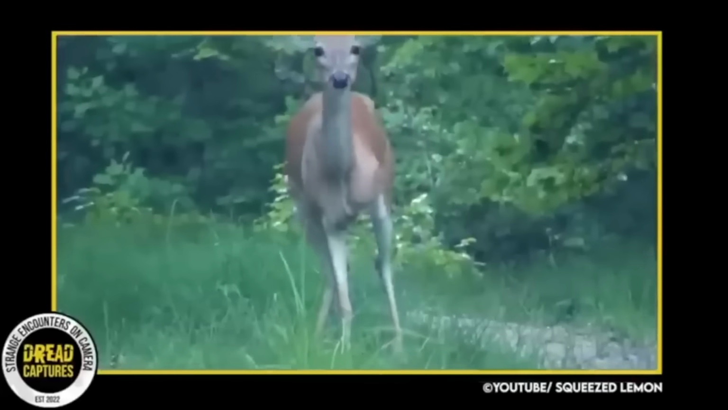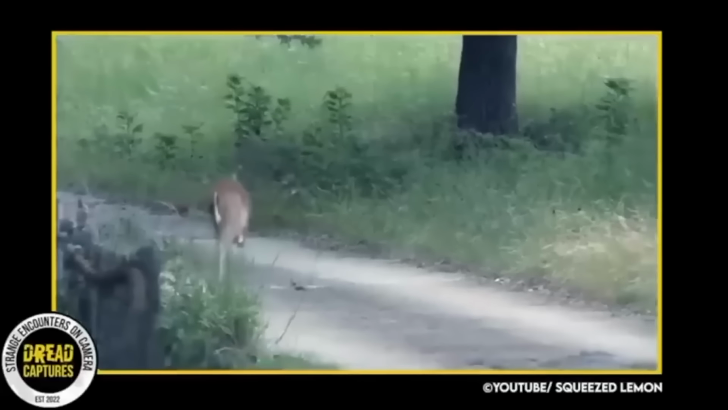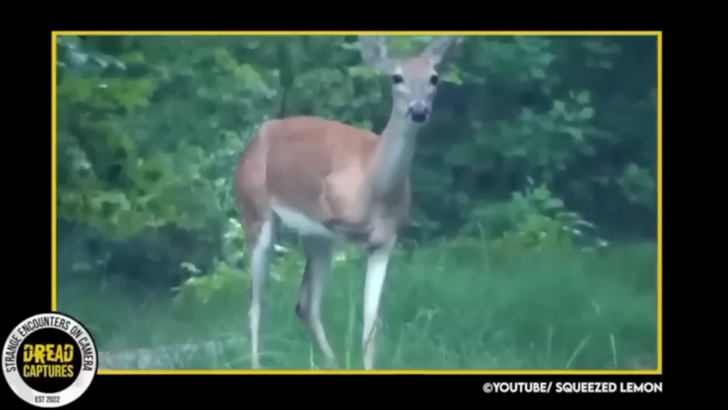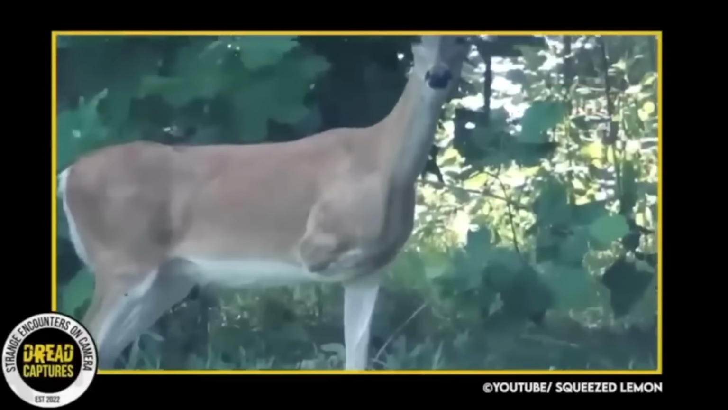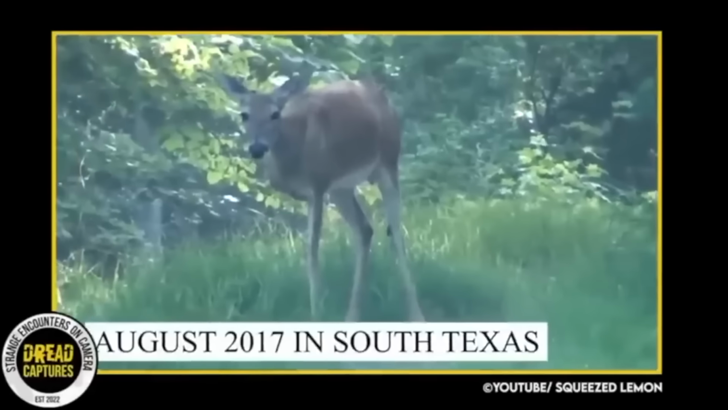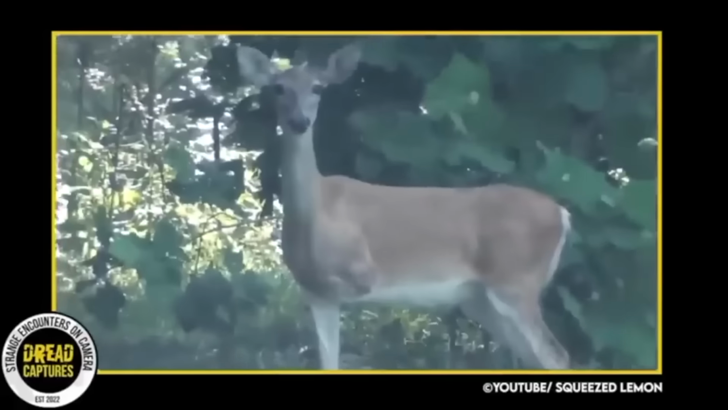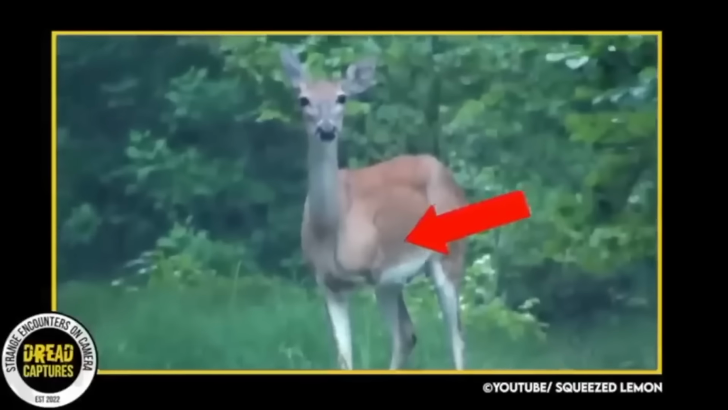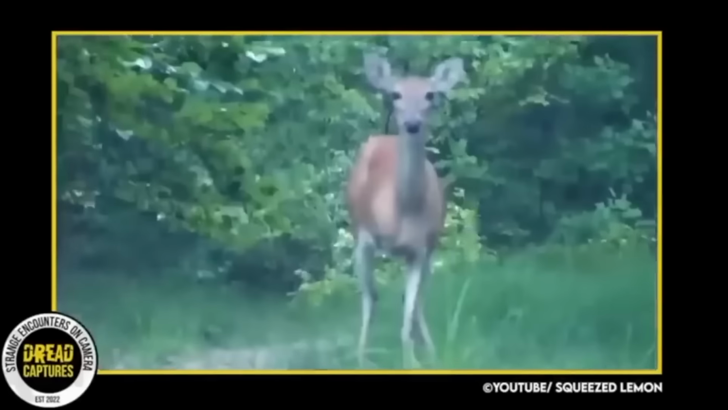In what the owner of this video says is a once-in-a-lifetime event, in August of 2017, a three-legged deer nicknamed Tripod was spotted in South Texas. The curious creature was observed standing perfectly on its three limbs. You can see the small knobby protrusion on its front shoulder that appeared to be a piece of bone or old joint. It is likely that the animal was born without one of its legs, versus possibly losing it to a wilderness accident.